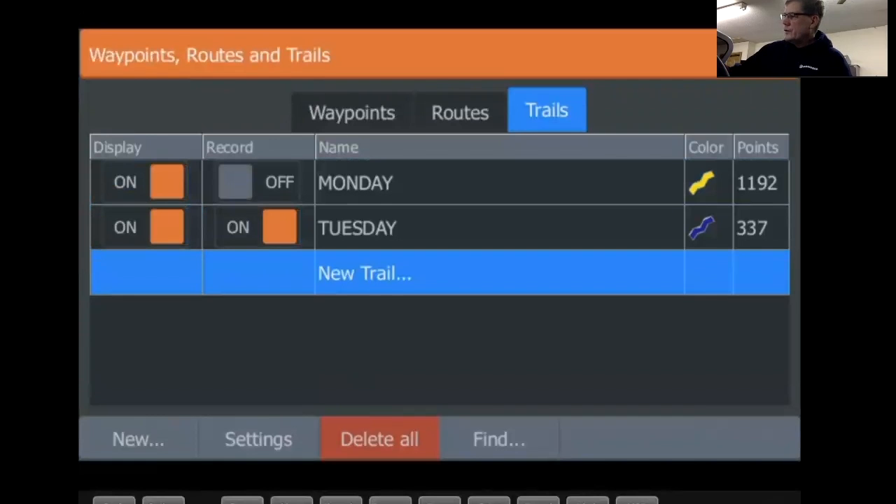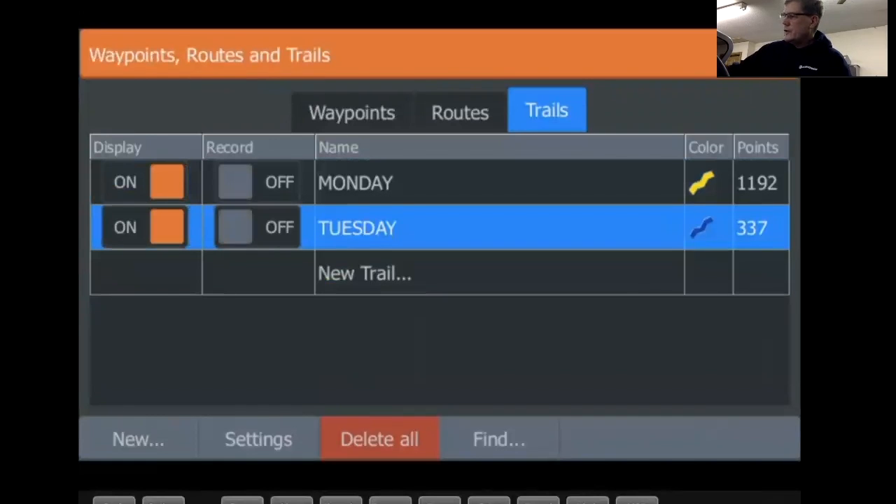So over here where it says display, now it'll display on your screen, so you'll have like a yellow, blue, different colors for each day of the week. If you want to have each day a different color, you can do that, display it in a different color.